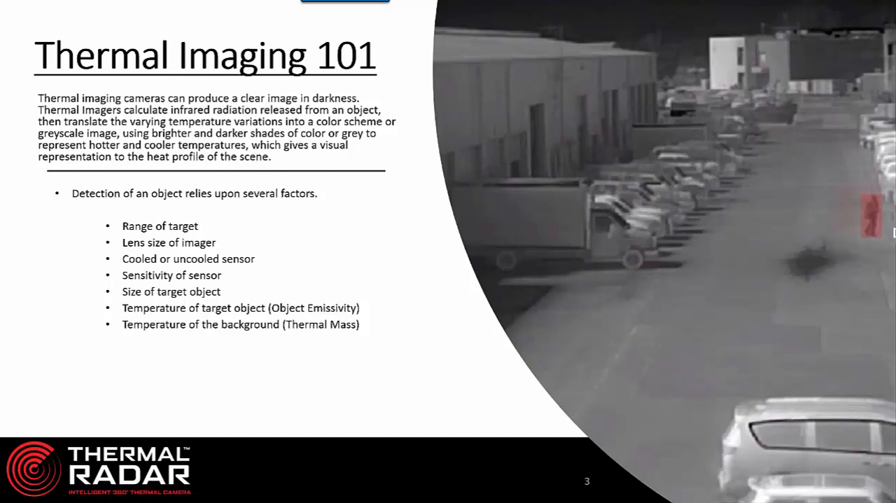So there's a lot of factors that go into thermal imaging. It depends on the size of the target. It depends upon the size of the lens you're using with your imager. Is it a cooled or uncooled sensor? The sensitivity of the sensor? A lot of different things that matter in the thermal imaging world.